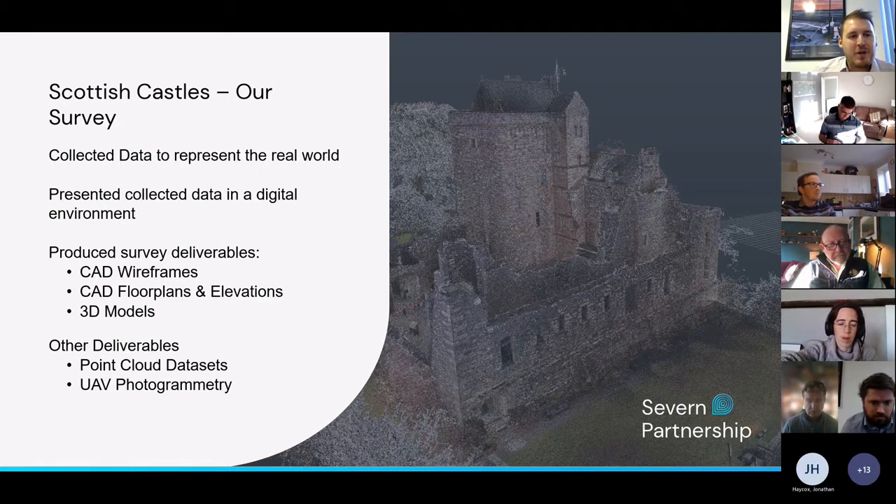So we used various technologies to do this, but the final deliverables were a CAD wireframe and CAD floor plans and elevations. These were the key things the archive needed so that they could be readily accessed as PDF files or DWGs, DXFs on anybody's computer without needing super powerful processing machines.